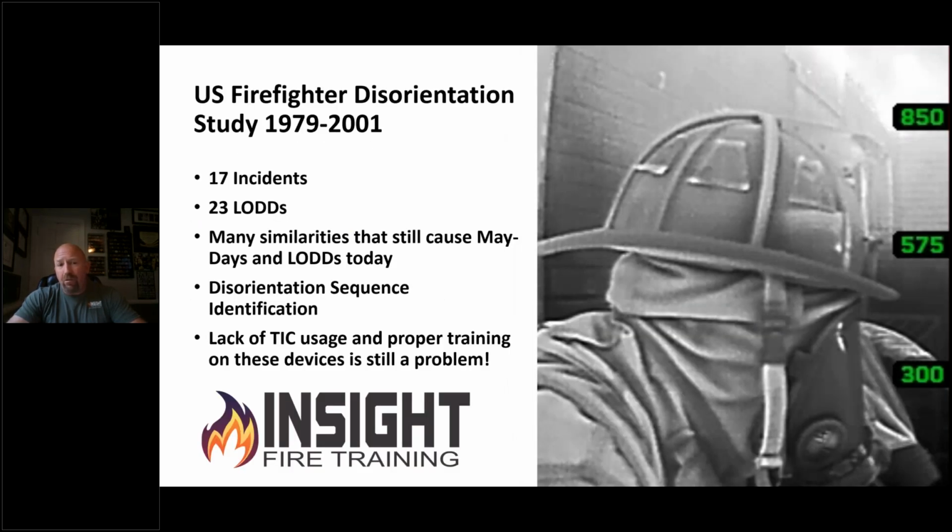And this U.S. firefighter disorientation study from 1979 to 2001, it went over 17 incidents. This is William Moore's work, who also wrote the book Preventing Firefighter Disorientation, focuses on 23 line of duty deaths. Many of those similarities still cause Maydays and line of duty deaths today. He identified something called the disorientation sequence, which I highly recommend you look up or check out our article on our website that gives you the cliff notes of it if you don't want to read the big book.